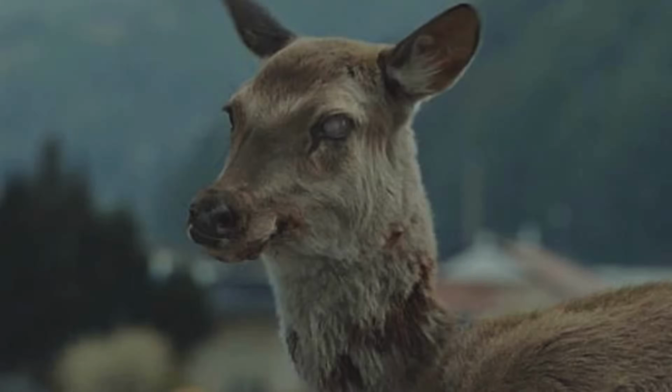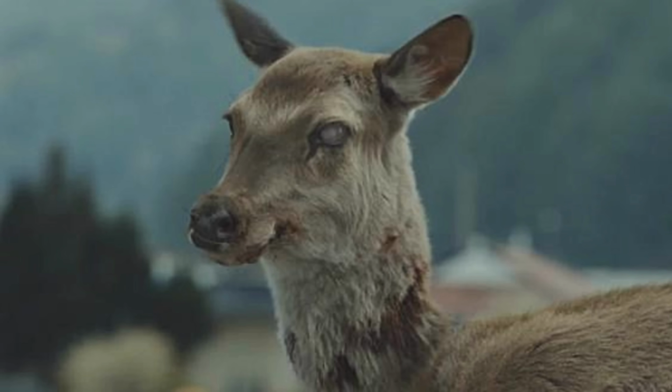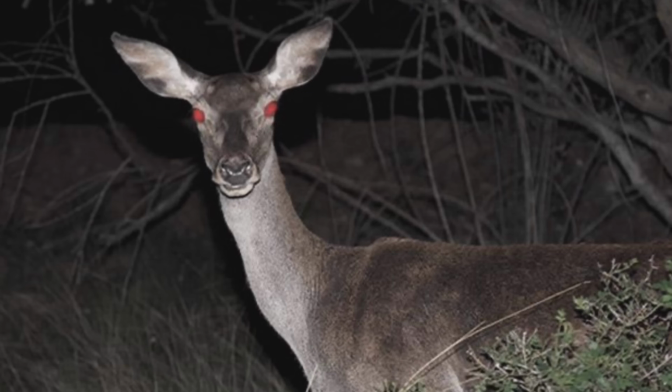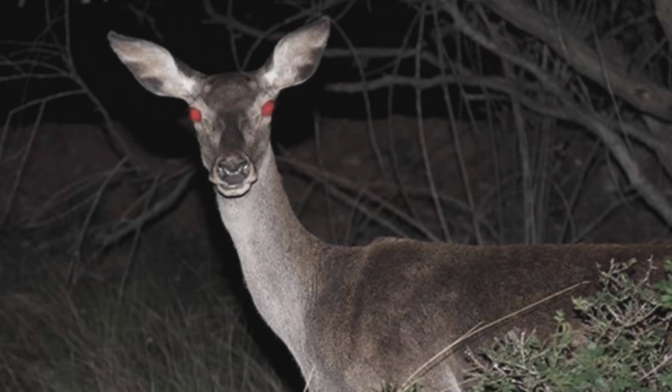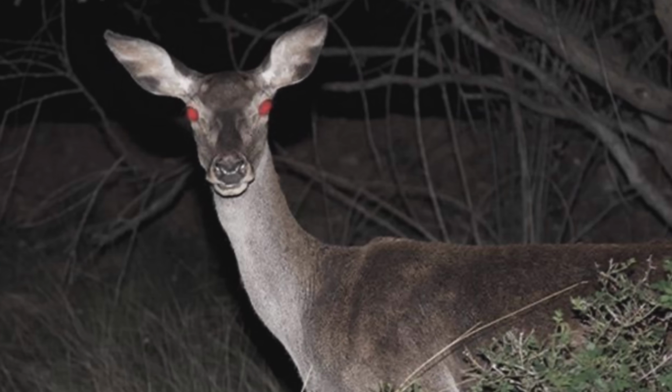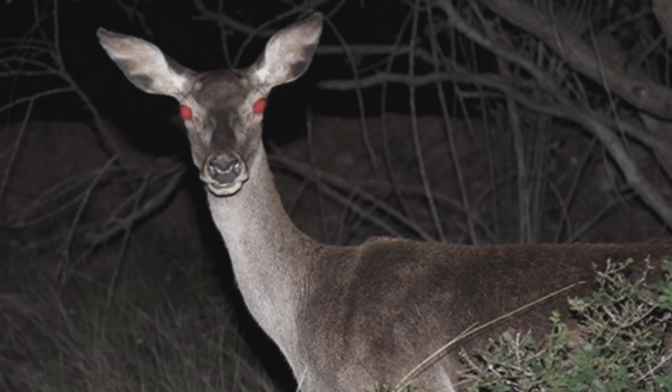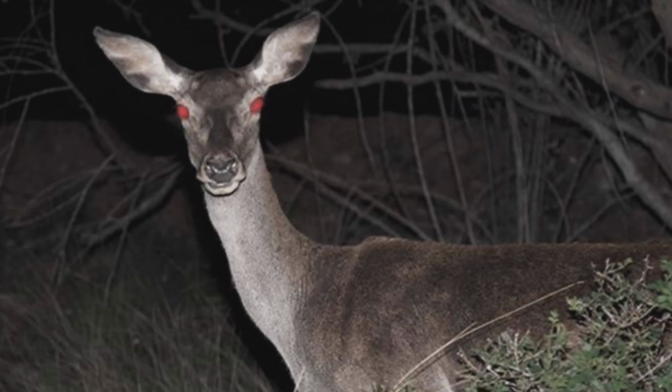Have you ever heard of a zombie deer before? Zombie deer are 100% real, and there are many people who have caught them on camera. There is a deadly disease that causes deer and other animals to become living zombies. Chronic wasting disease, also known as CWD, is a disease that affects deer, elk, reindeer, and moose. It has been found in some areas of North America, including Canada and the United States, Norway, and South Korea.